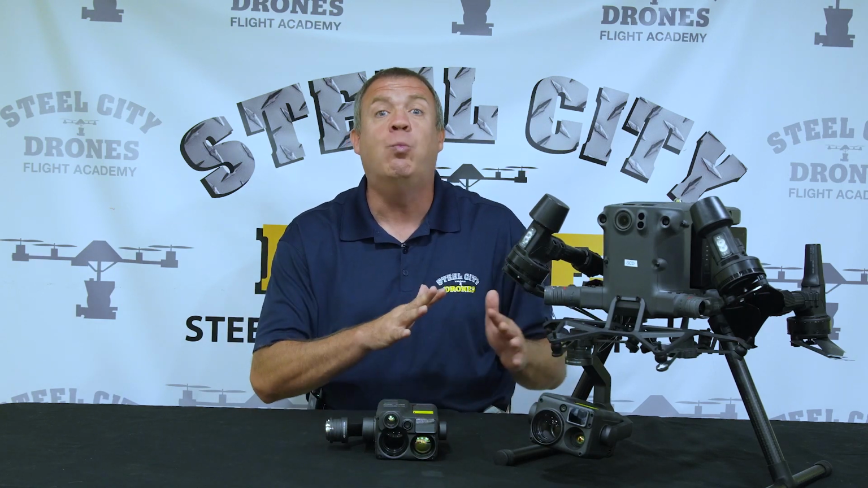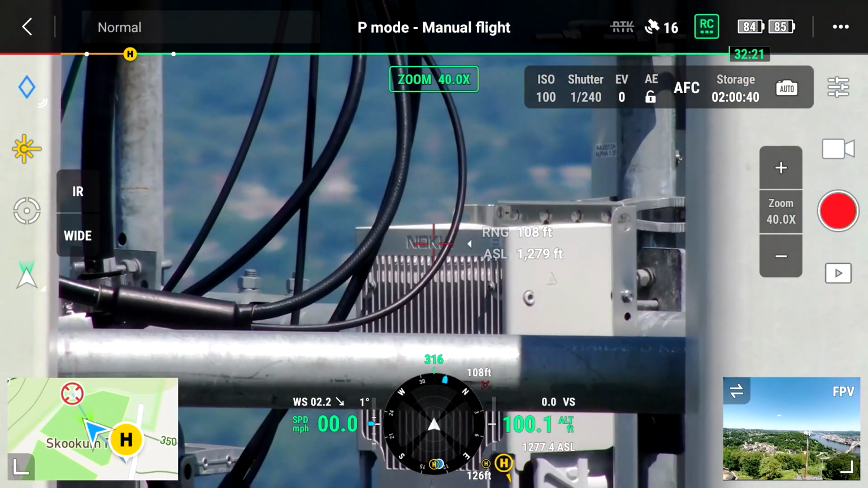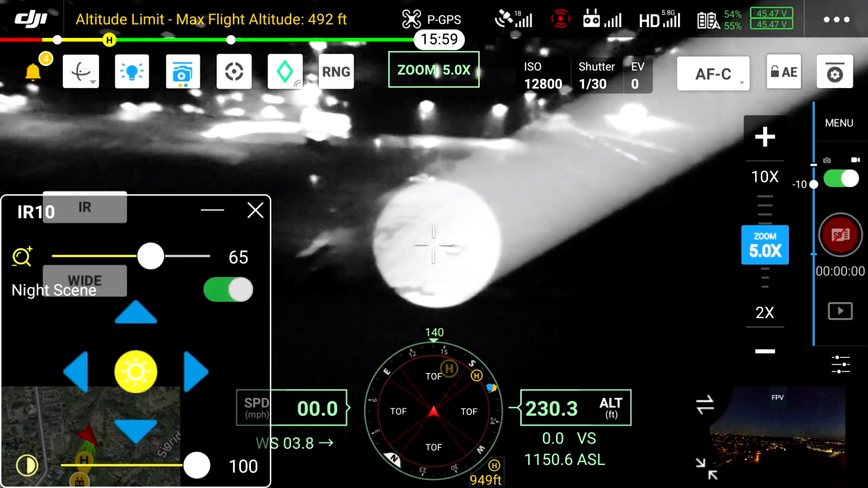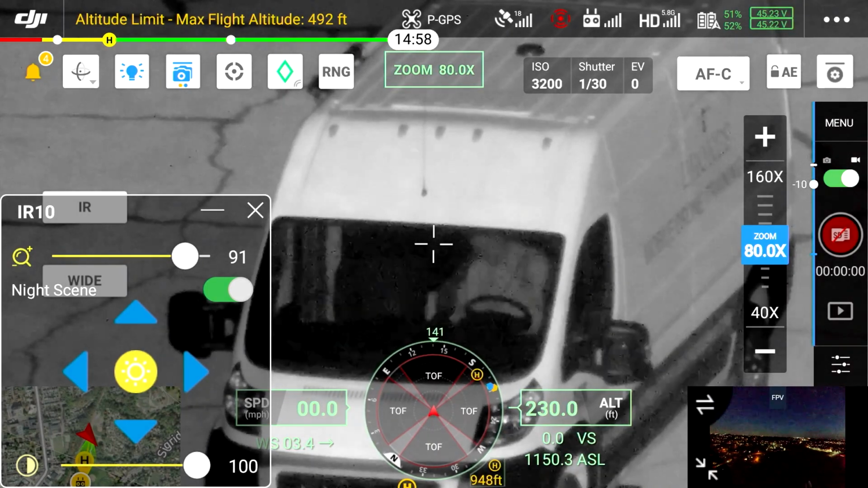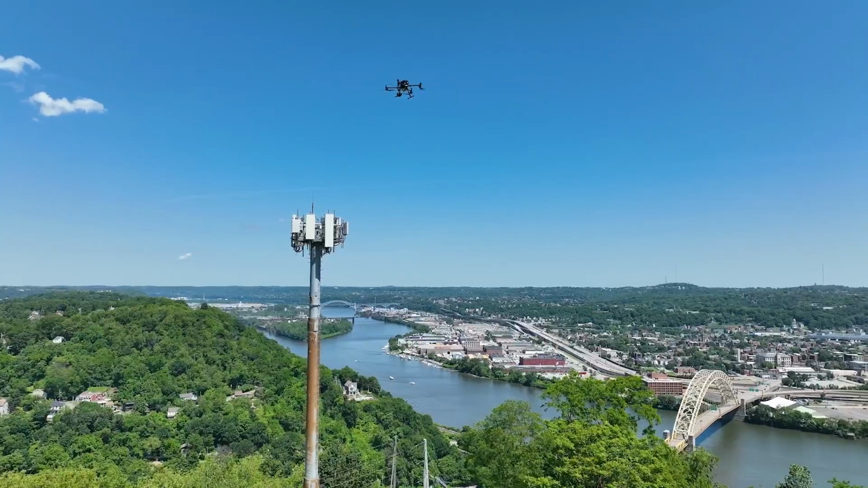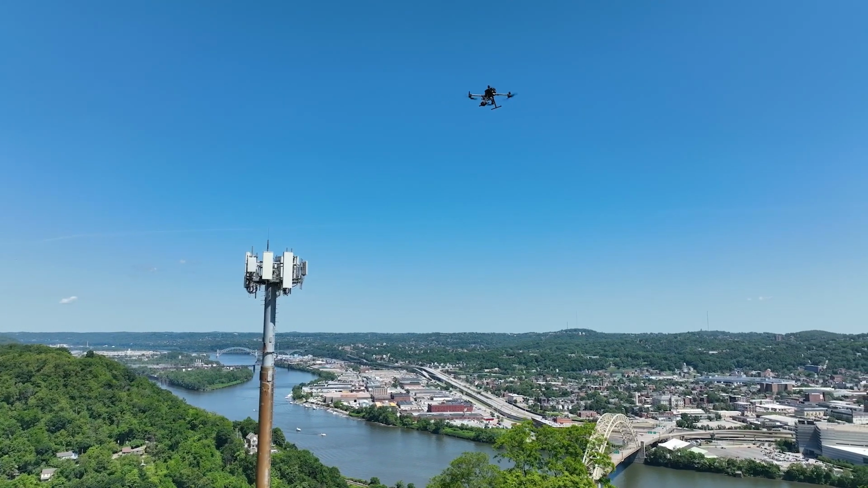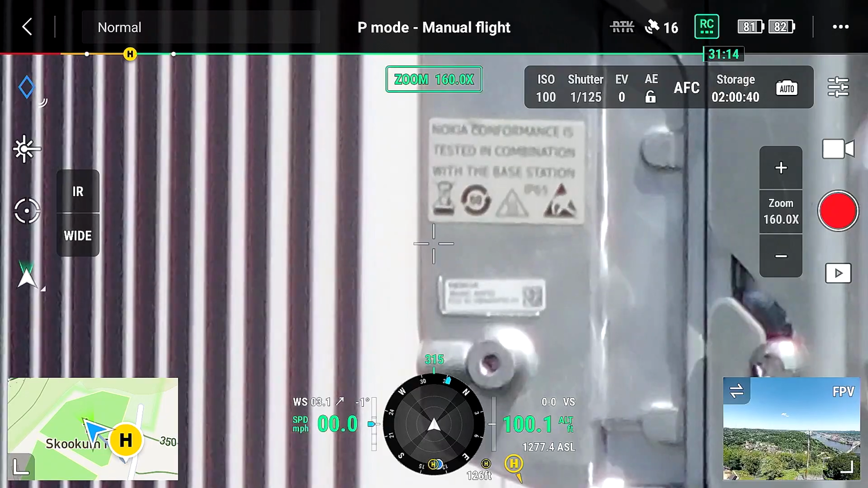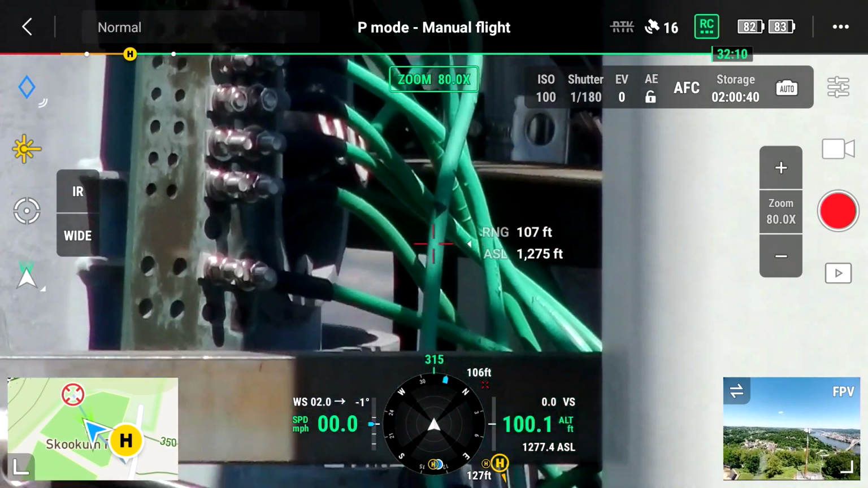So, if you want the best of both worlds, and you really want the highest zoom capability for inspection work, or overall capabilities for, let's say, event monitoring or surveillance, the T version is by far your best bet. But nevertheless, we could still get good results with the daytime zoom with this. Let's say you want to inspect a cell tower: you'd probably have to be inside of 100 feet to see clear details. Say we want to see stickers or surface conditions, oxidation, rust on nuts and bolts and hardware, we have to be closer in.